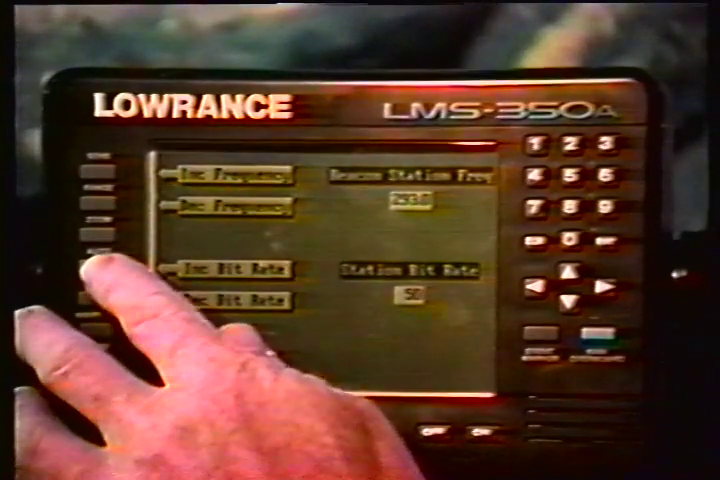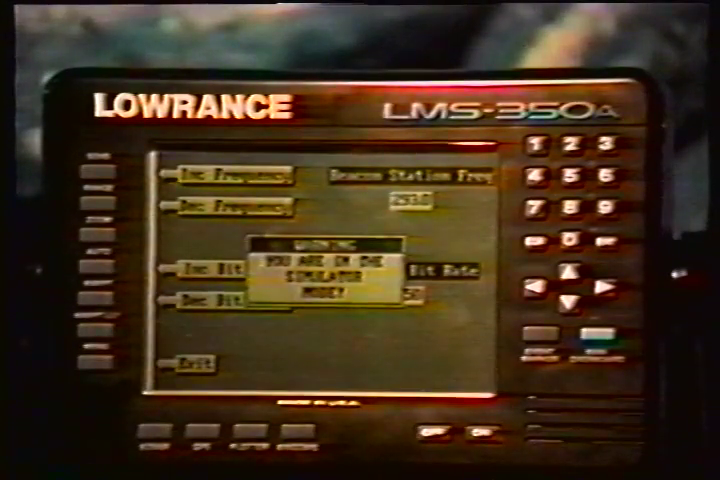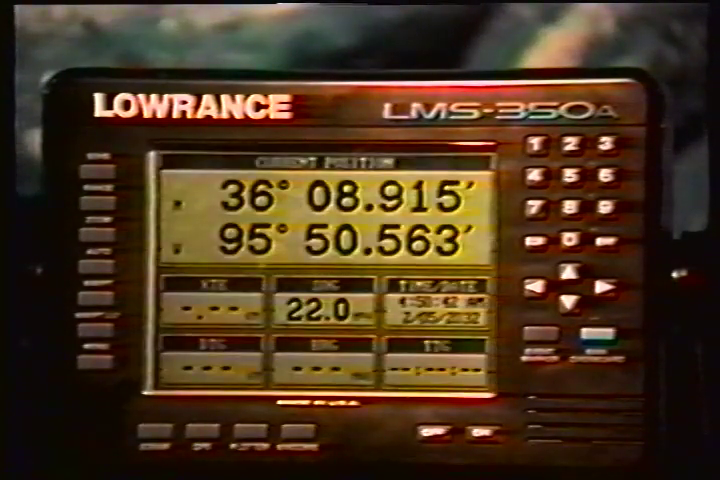Note that if you set the frequency to 0, the Starlink MRB2A will automatically change frequencies and bit rates for new stations as you travel. Otherwise, you'll have to manually change the frequency and bit rate when you move out of range of the current station. When the station frequency and bit rate are adjusted to their proper settings, press the key next to the Exit label. The LMS-350A returns to the last used GPS screen.